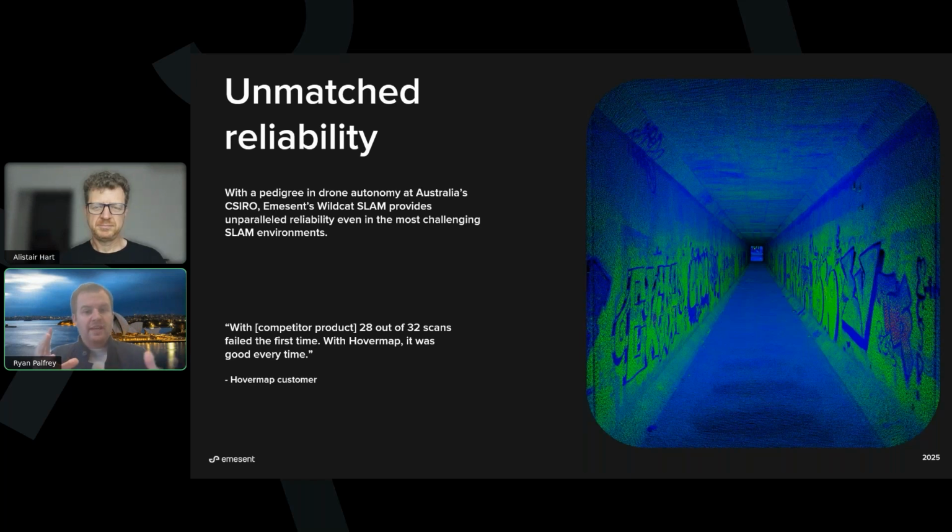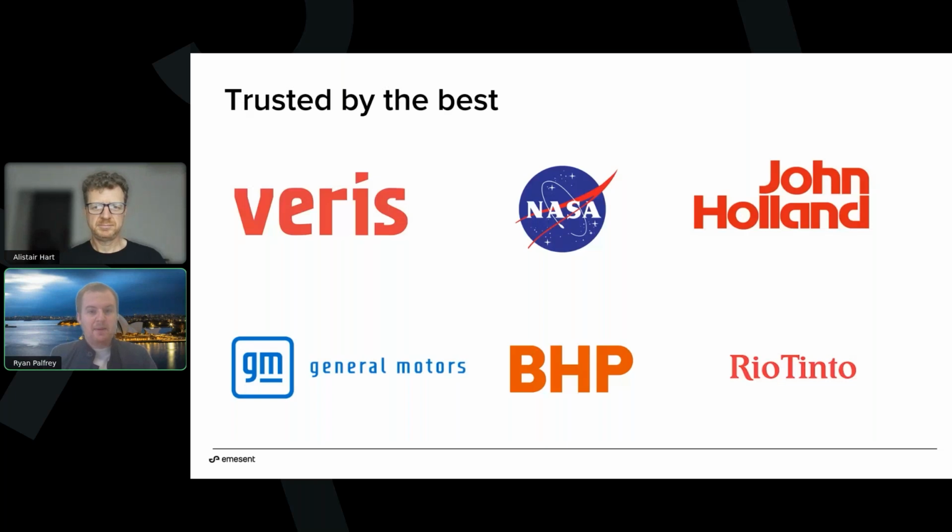So outdoors in wide open spaces is a clear example of one of those areas. And that's something we've been spending a lot of time working on with RTK to use the two data sources to be more reliable. And we're trusted by some of the biggest companies in the world to do SLAM mapping.